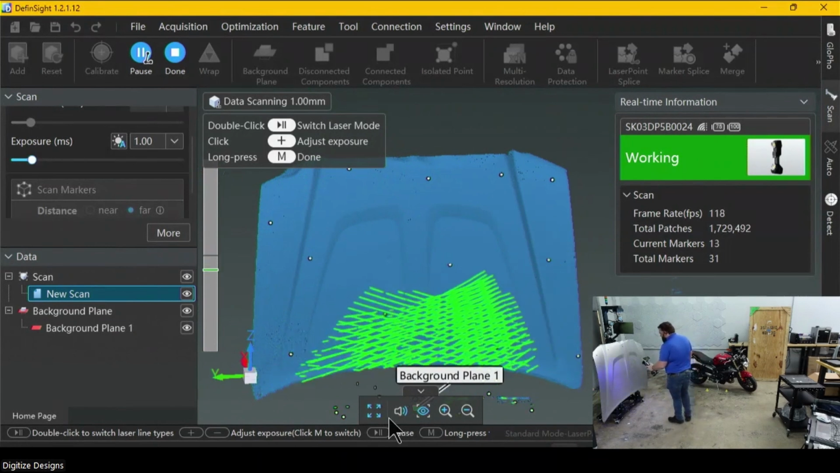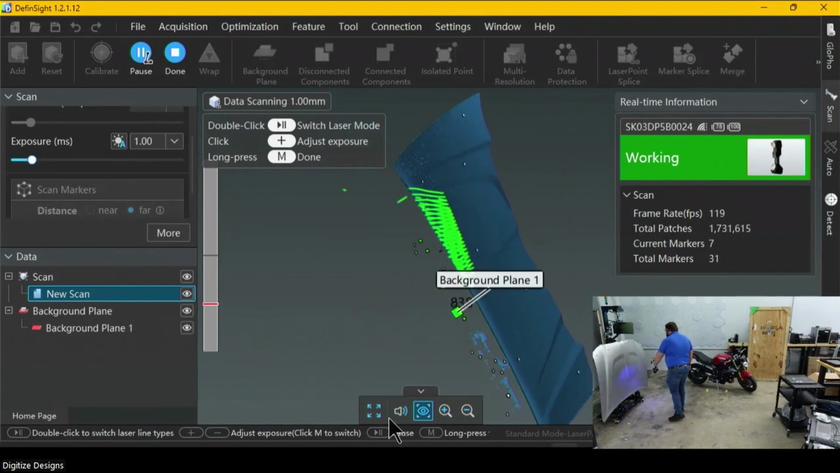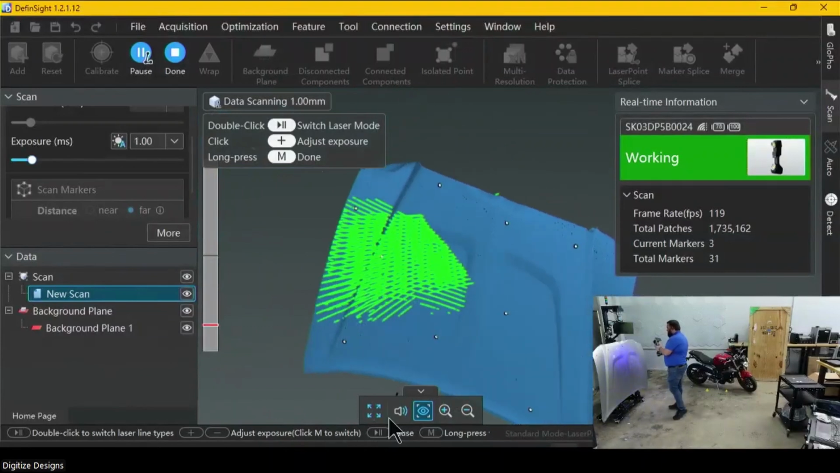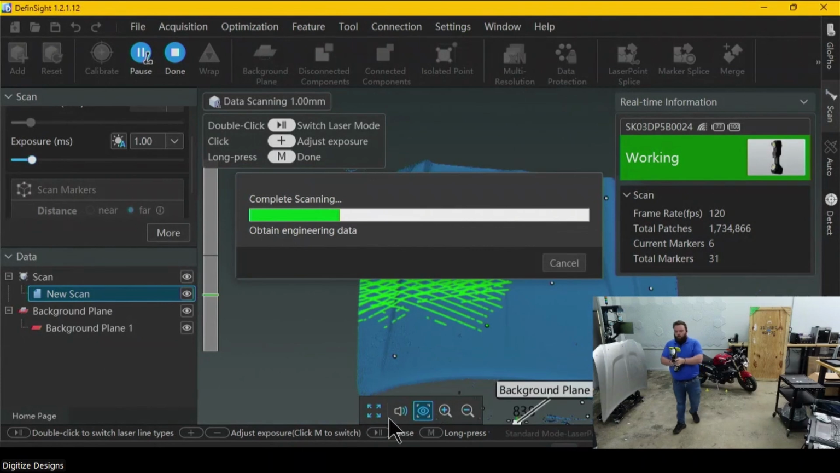And notice I am picking stuff up on the ground, so I'll snap that view following back on. I'm definitely getting data down there, but it's all getting excluded because of that little target that we left down there. So once we're finished, we can press another button on the scanner to end the scan. But Define Sight is the scanning software we're using here, SCANTECH's latest scanning software.